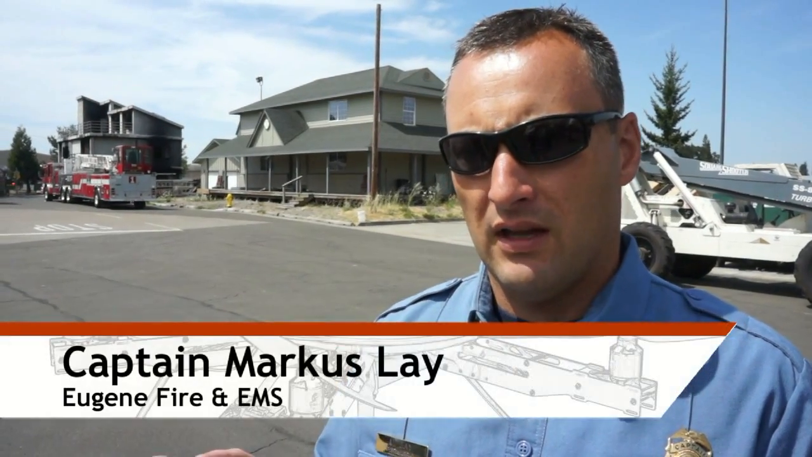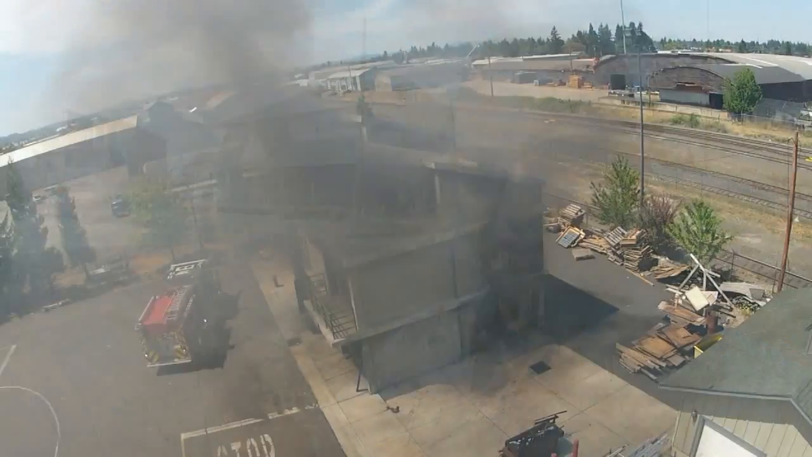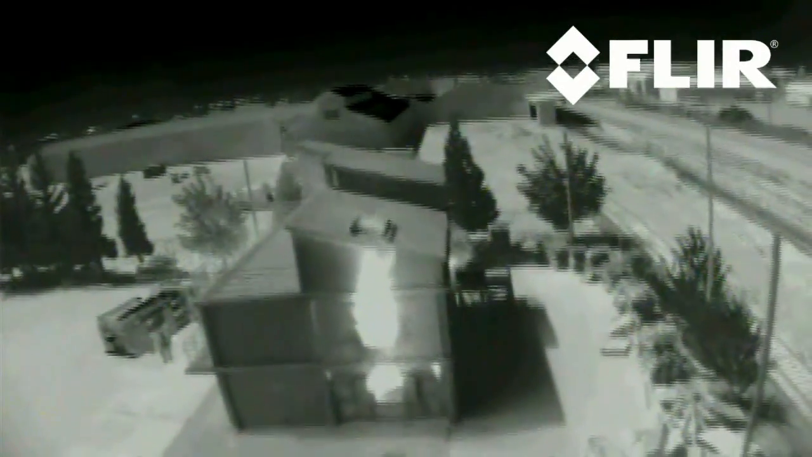Afterward, one of the company officers who watched the exercise unfold described the value of having the FLIR on board. So what the drone was giving us, kind of that three-dimensional view that we don't normally get of both real-time what's going on and then a thermal dynamic of what we were actually seeing. Because when we see the smoke, it's diffuse and we don't always know where the fire is, but when we go to that thermal look, we immediately know where we have the heat and how much heat we have.